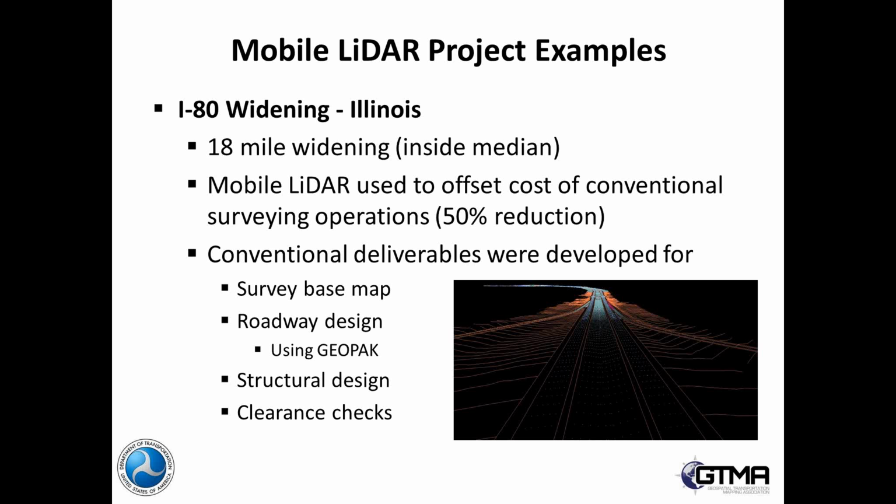In the end, we got a very nice survey-based map. We were able to use the information from the roadway design in this particular case using GEOPAK. It was helpful for structural design. A lot of the bridges had to be altered, and they were able to really do a lot of things with the clearance checking and just having a lot of information to work from.